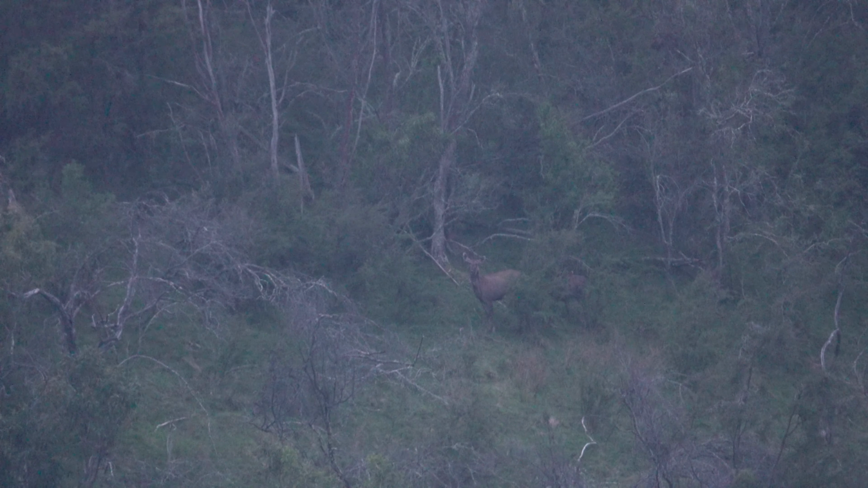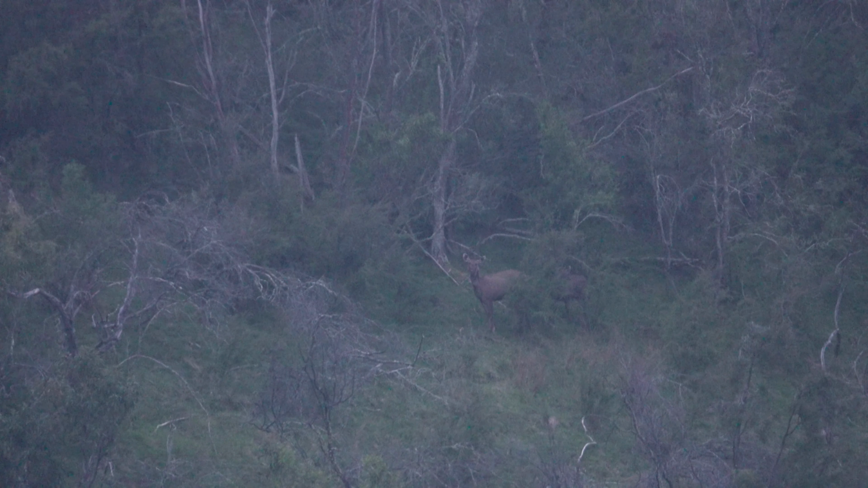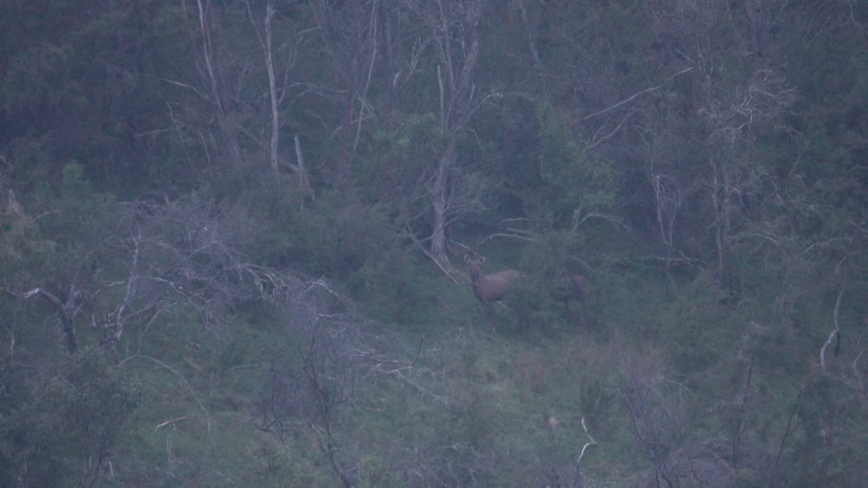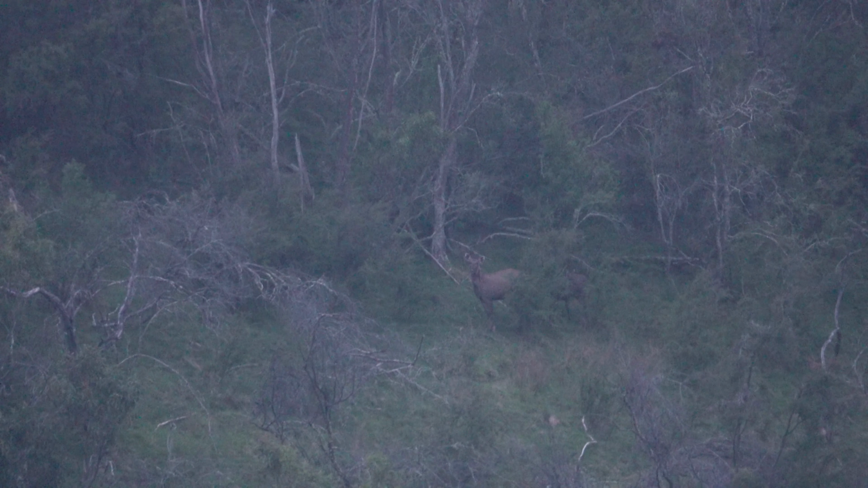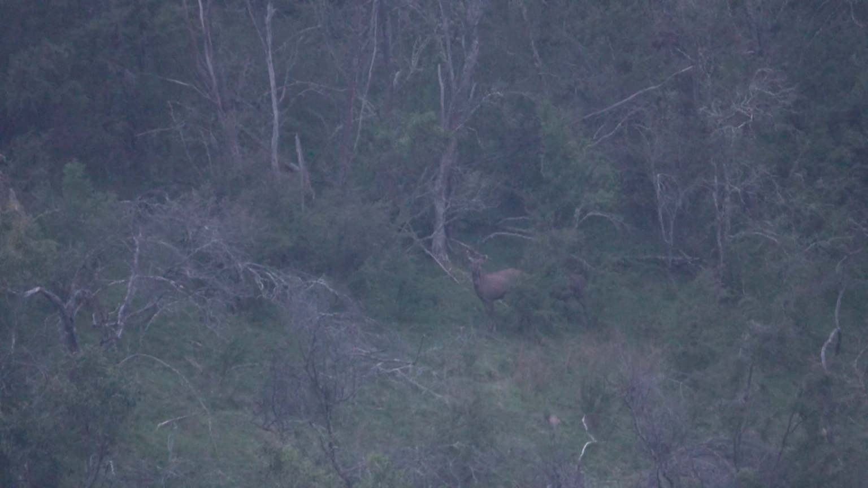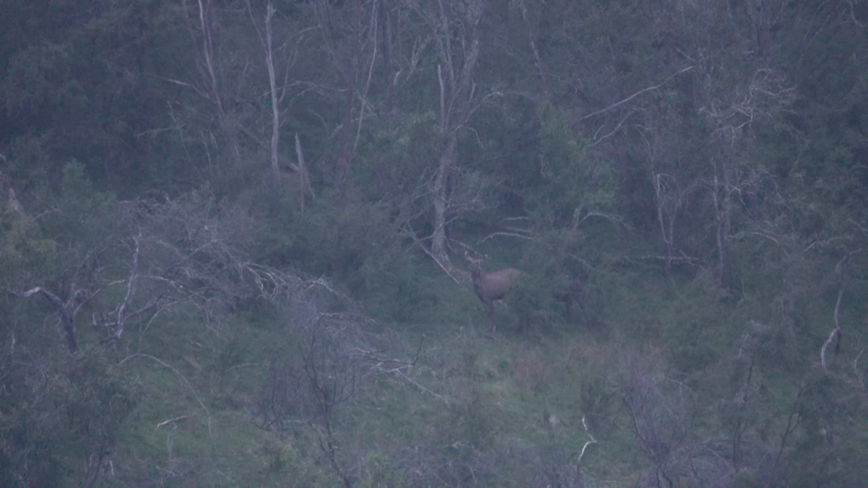Our wind was blowing straight over them. They were probably about 550 metres away, I think, roughly. But yeah, really cool to watch.